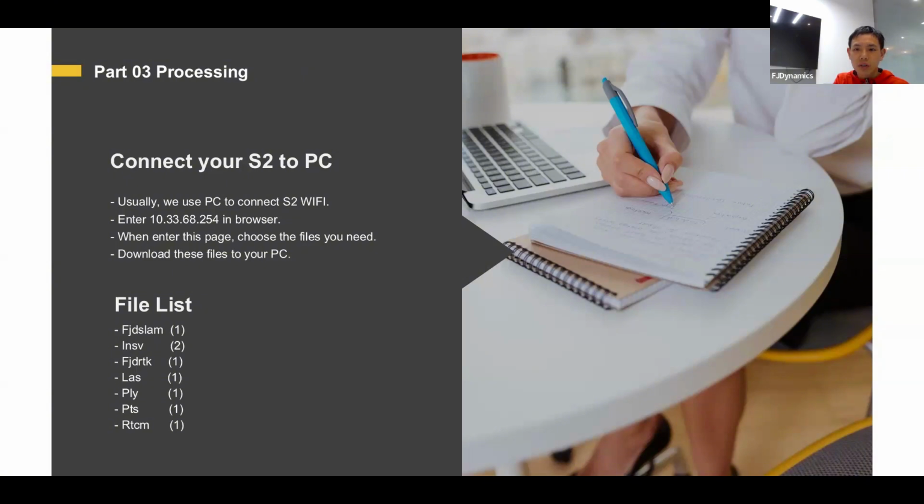The FJD SLAM is the original raw data for processing, and INSV is the video file for colorization. The FJD RTK is the RTK accurate geological data. The last, PLY and PCD, are different point cloud file types. The RTCM is used in PPK, which is called post-processed kinematic. The PPK and the RTK are theoretically the same. The RTK is real-time processing and the PPK is post-calculating.